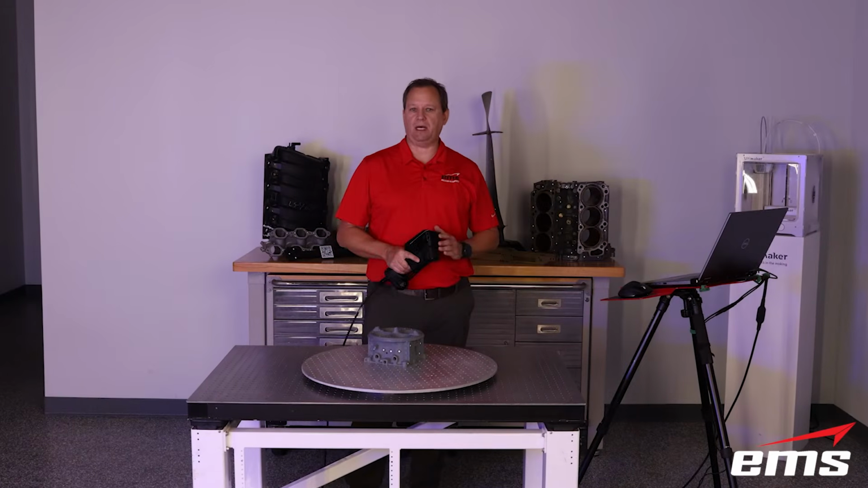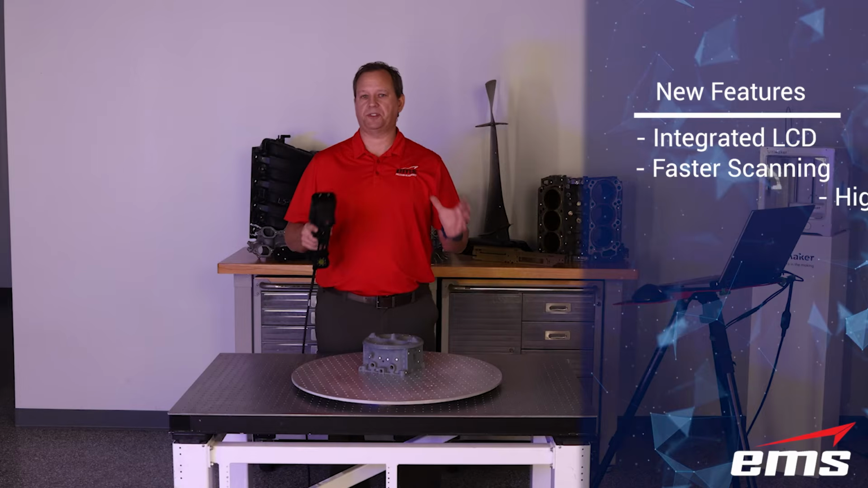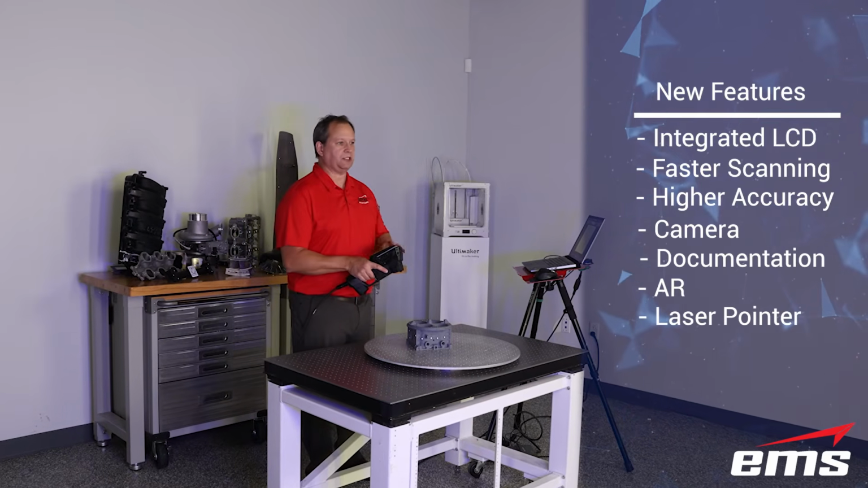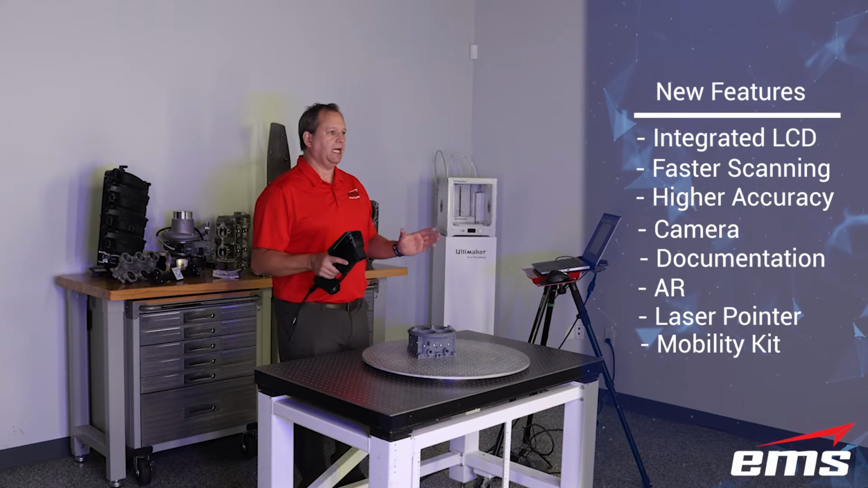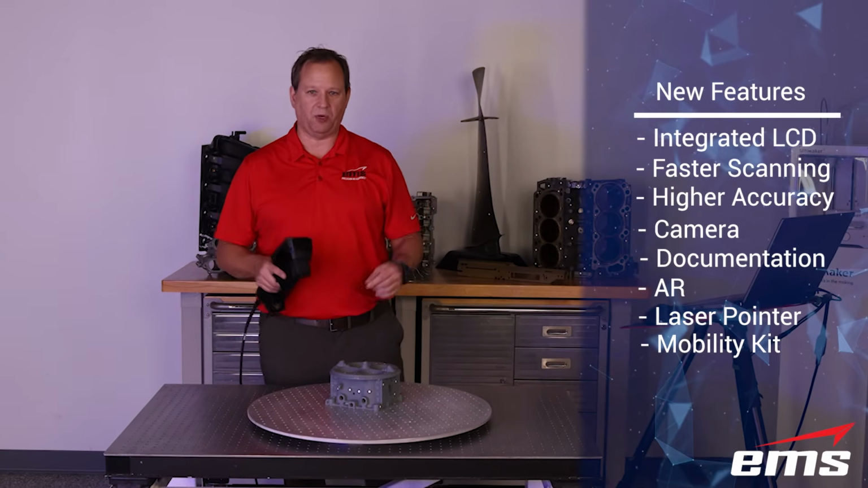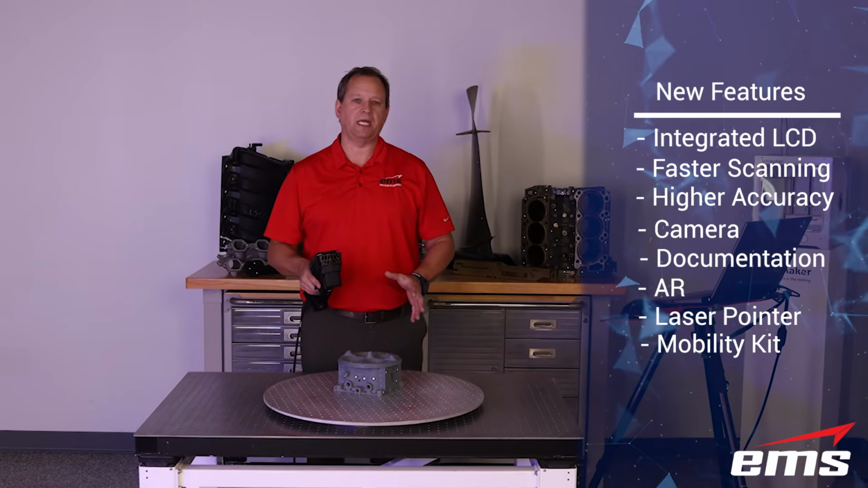Okay, so to wrap up the video on the new Creaform EVO scanner, we've got more laser lines, which makes it faster. We have higher accuracy to a new standard, the ISO 10360 Part 8 standard. We've got the LCD screen, which lets us interface and do everything we want right here. We've got the upcoming portability kit that allows you to go completely untethered from the laptop and have power, great for getting into remote areas or up high or different things. We've got the built-in camera for the augmented reality and documentation. We've got the laser pointer.